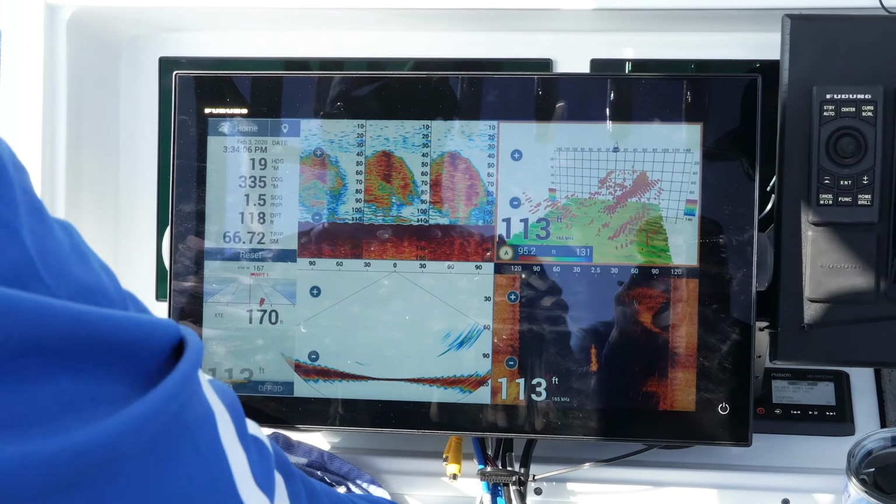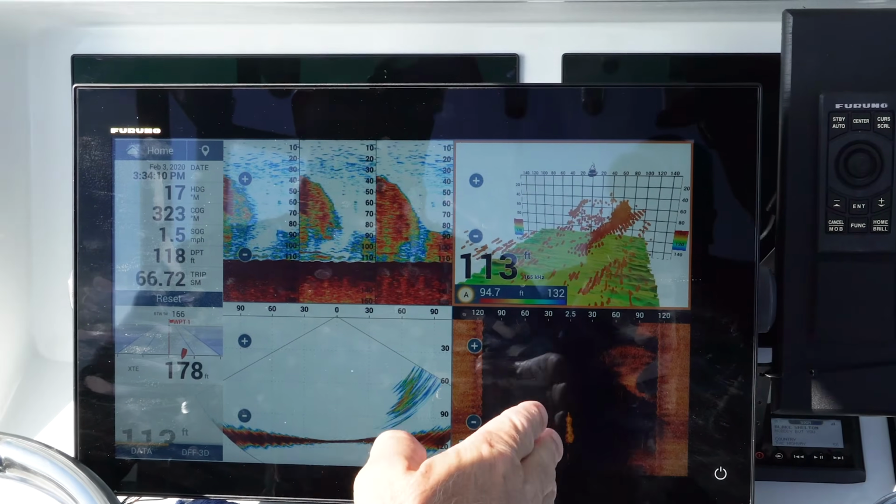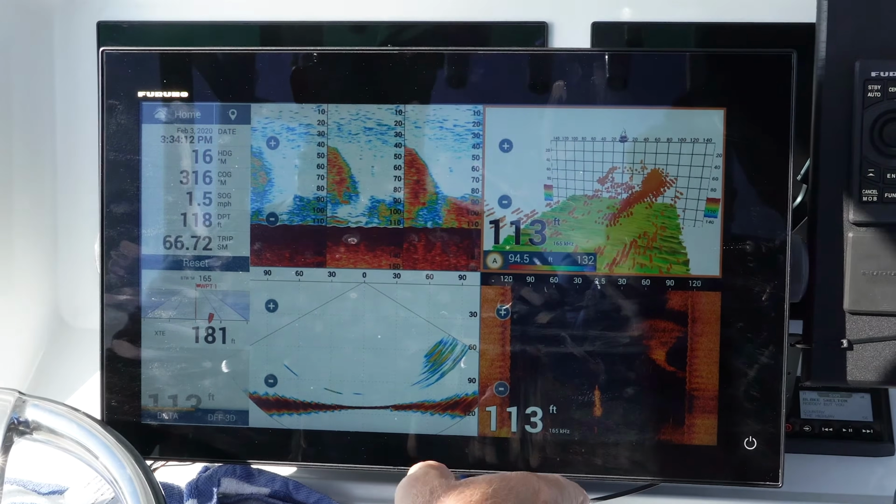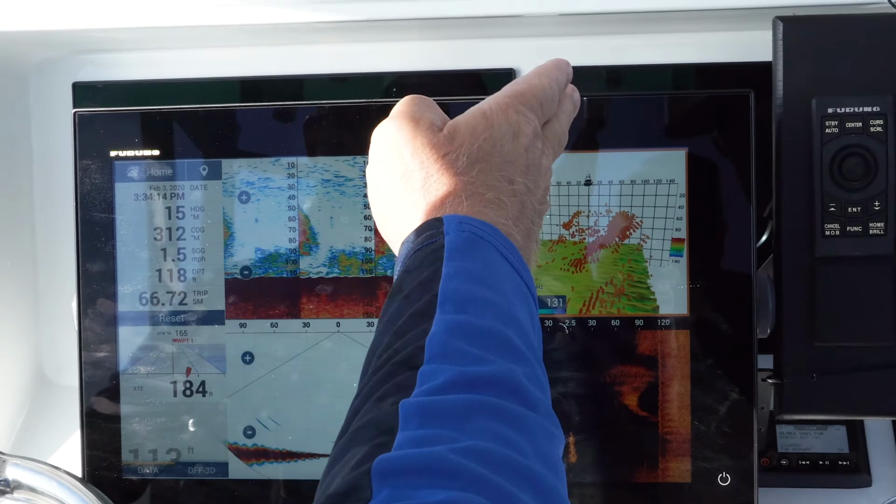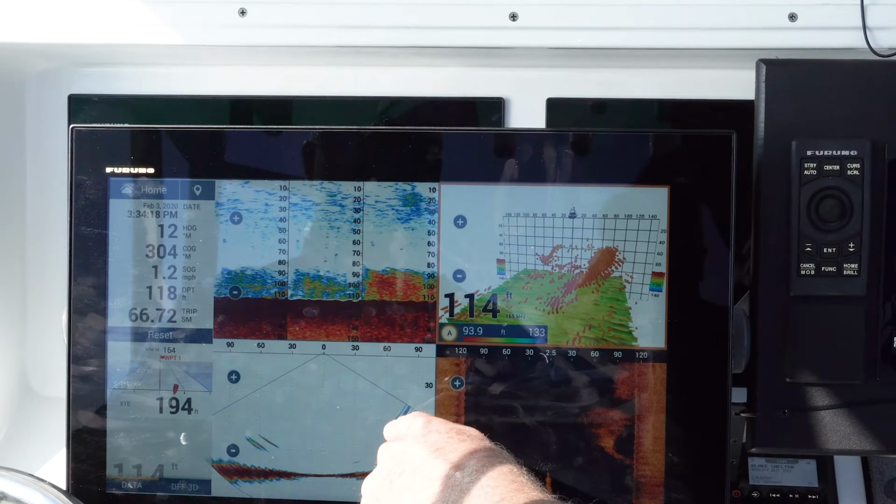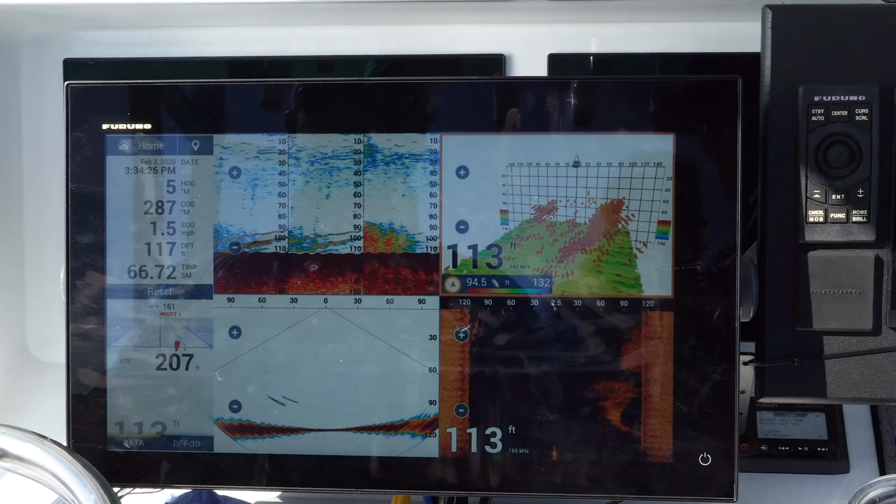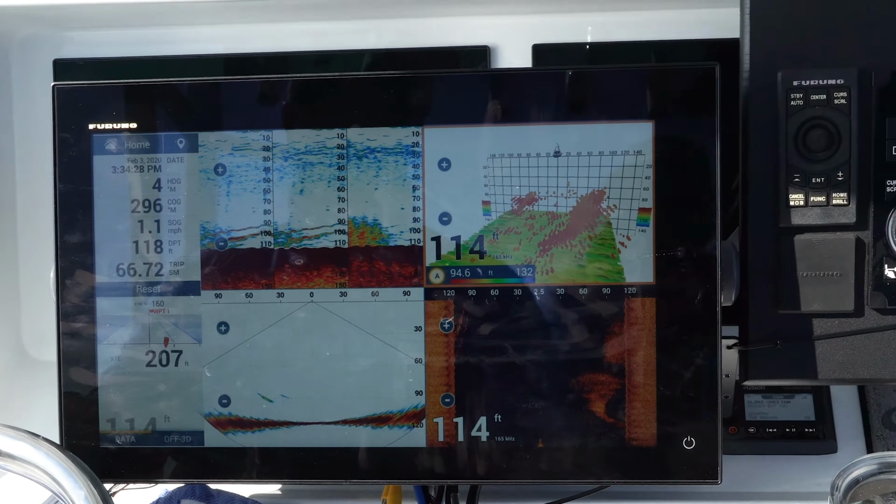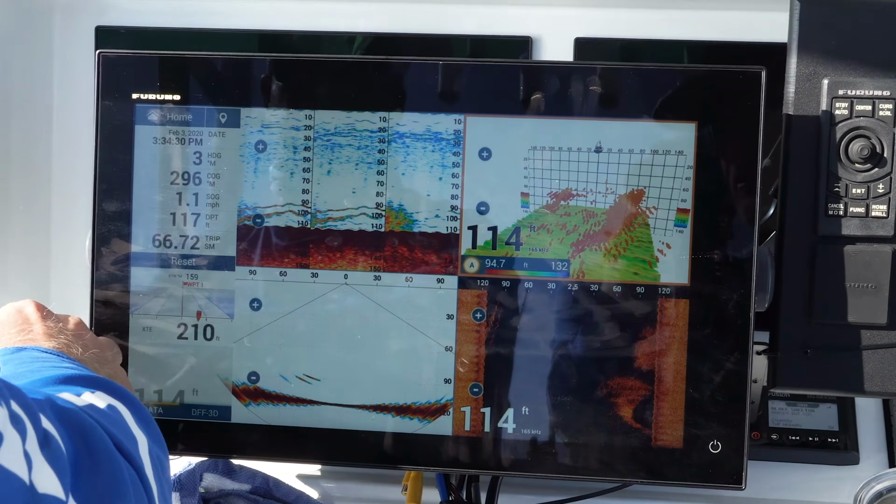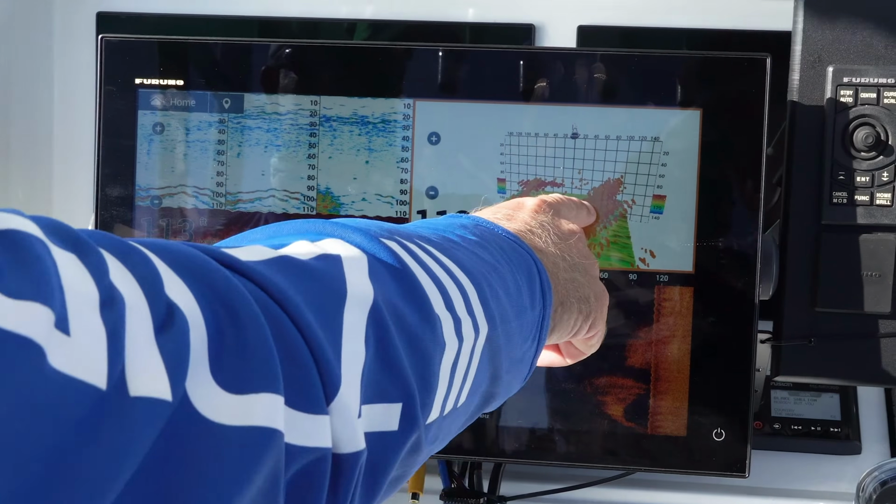This is the RV Thunderbolt, and you can tell right there on the side scan that the wreck comes up and then goes down. Look at this target separation on the bottom, the fish, and the target separation in that cross-section mode, and also in the 3D history mode, how it's coming across, as well as the triple beam down sounder mode. Yeah, the triple beam. Definitely more on the right, and that tells you right there too, covered up.